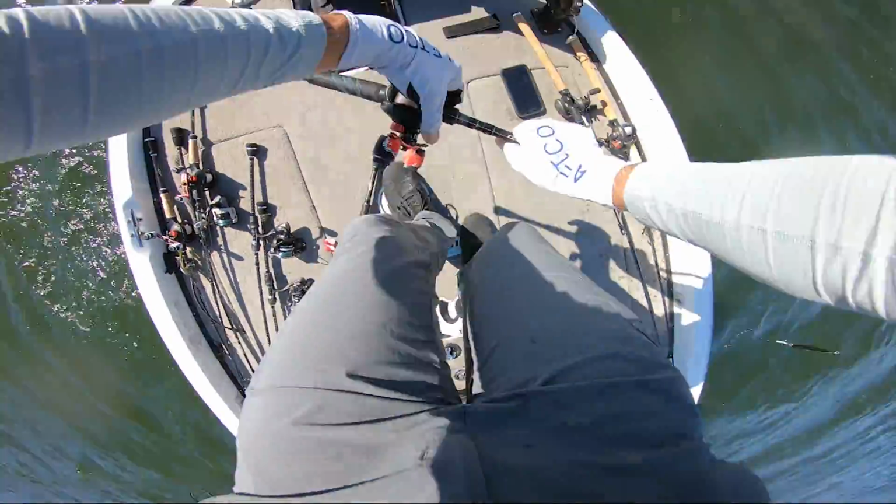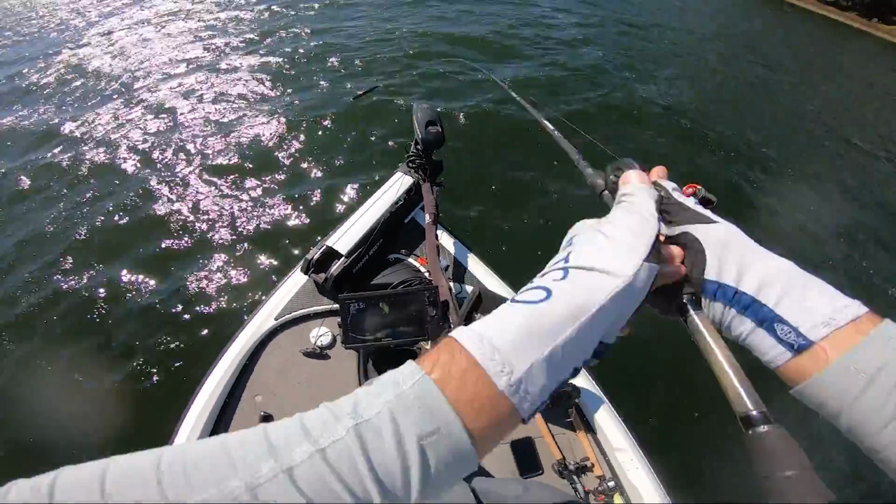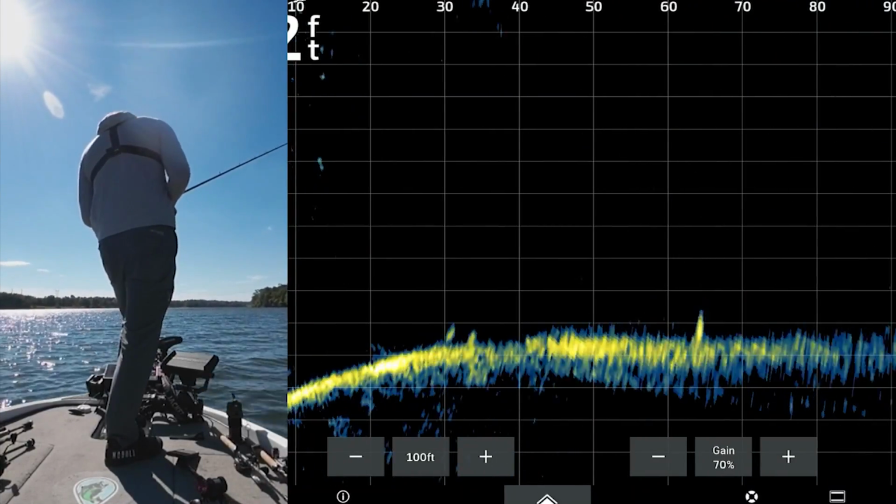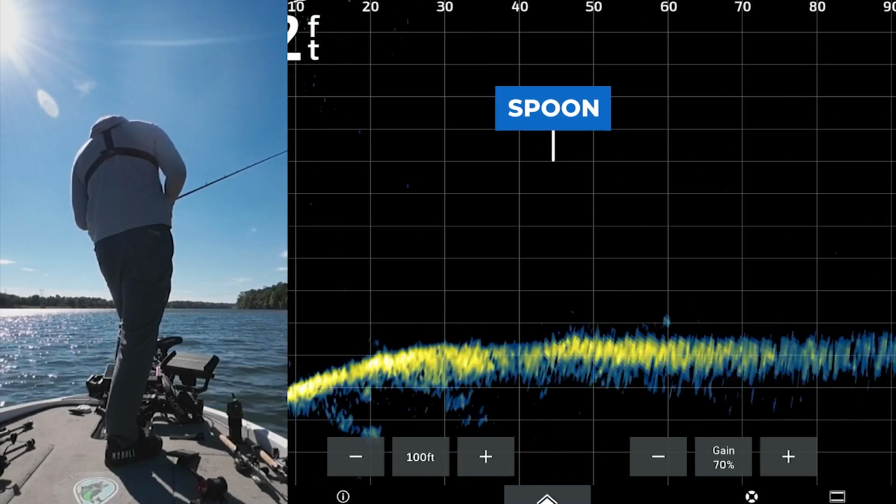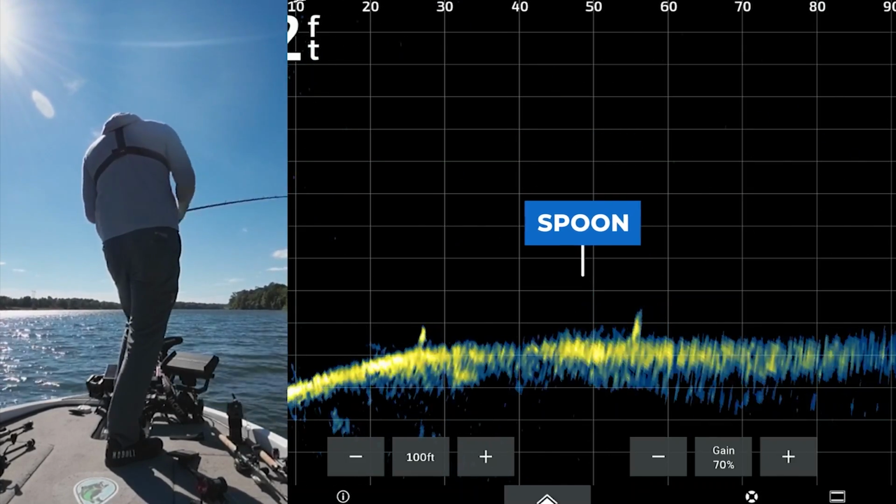That fluke's messed up. I'm gonna have to throw the spoon. See if I can find these fish. Still a bunch of them right there. I normally can catch these fish when they're positioned down there underneath these bait balls, down there on the bottom. It's pretty typical this time of year and also kind of in the post spawn to catch fish like this. They just weren't doing it earlier in the day and it was really weird.